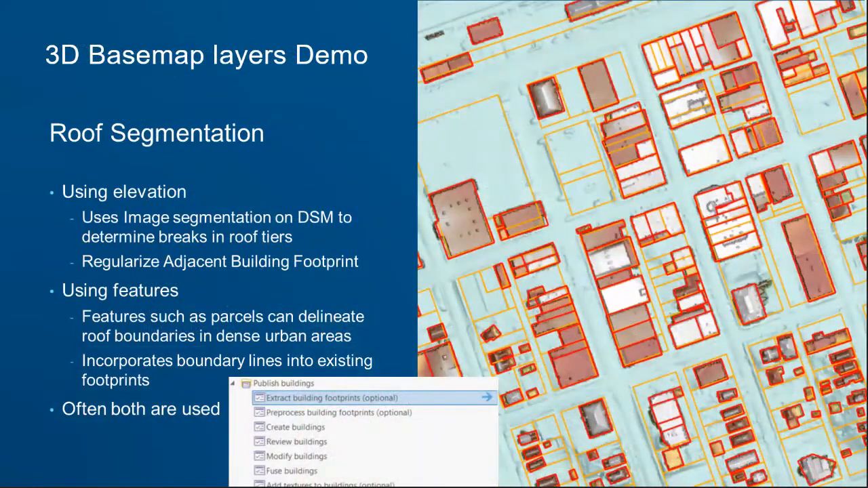And roof segmentation, I'll just talk about this a little bit more. One of the inputs you can have in this is actually parcel data. So I didn't use the parcel data on this, but you can see how the parcel data would have further broken up these buildings into different groups versus the manual and automatic segmentation that I did.